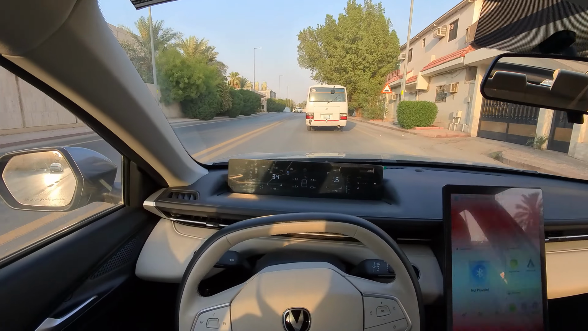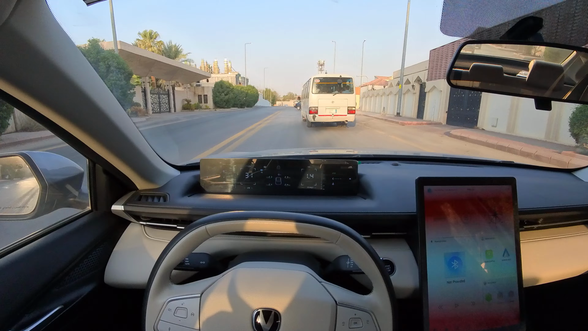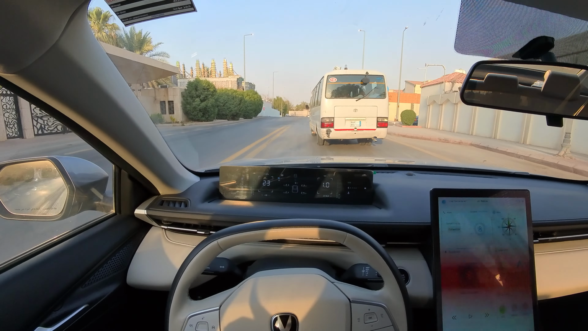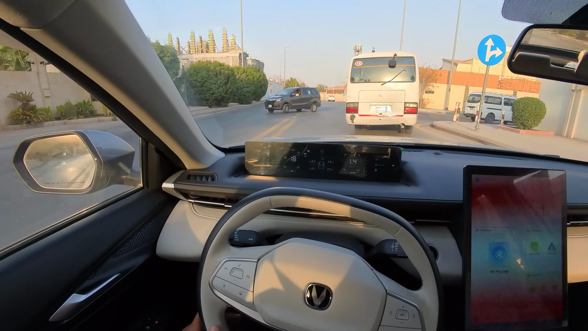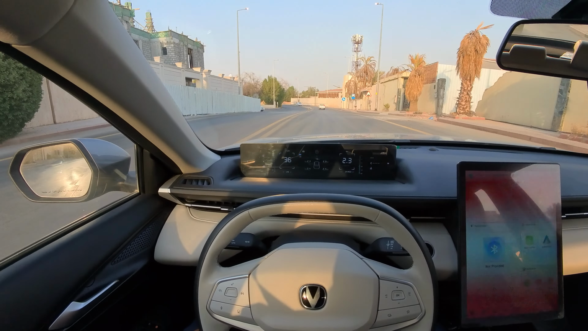So it's sort of warm in Riyadh, not exactly like hot, but it feels more warm, which I would say is good. Better be warm rather than hot.